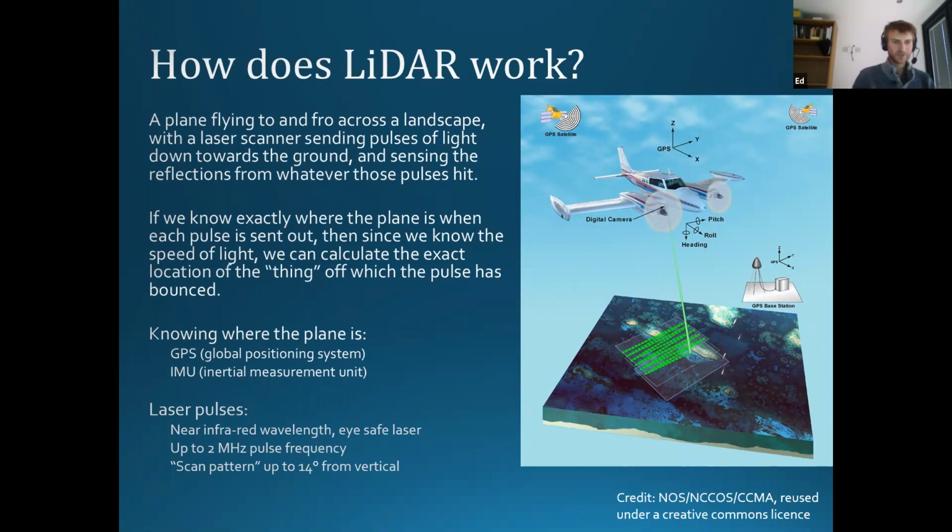So as you can see, we're sort of saturating the ground with laser pulses, and once the plane has flown in one direction, it'll then turn around and fly back in the other direction, slightly overlapping with the previous swath, so we can match all those data points together and make sure we're getting consistent readings.